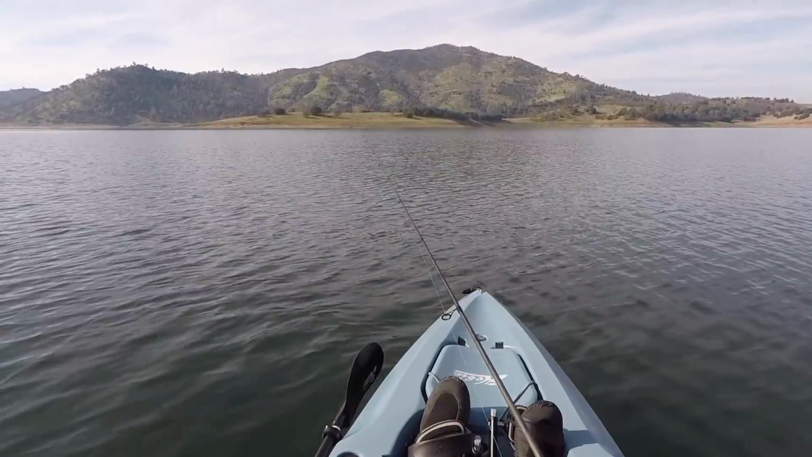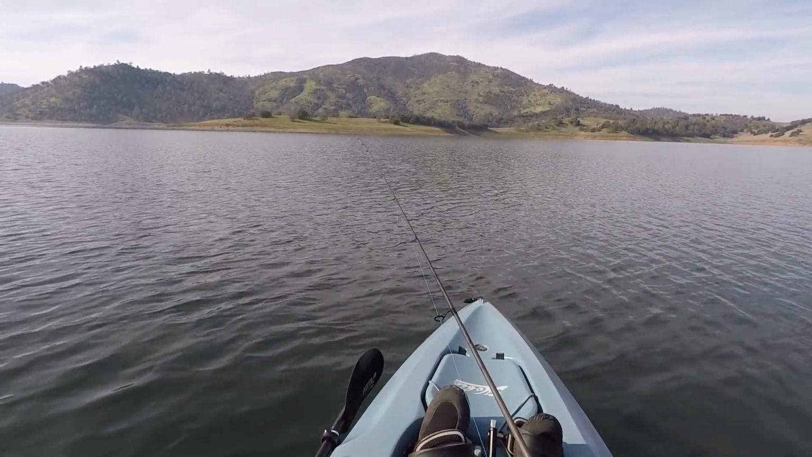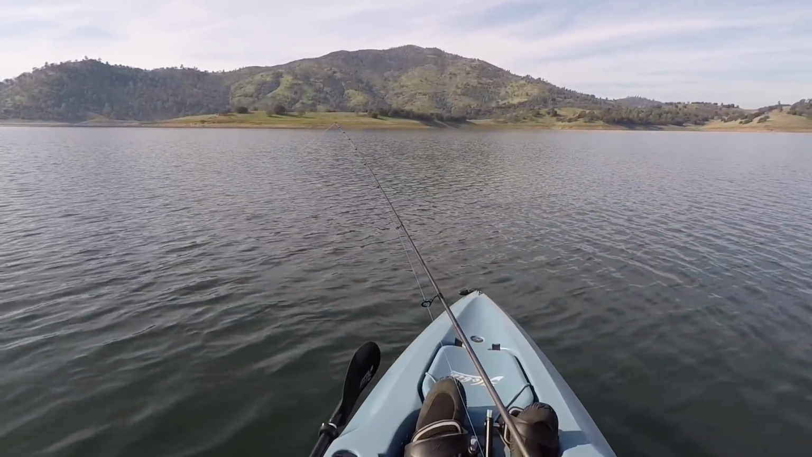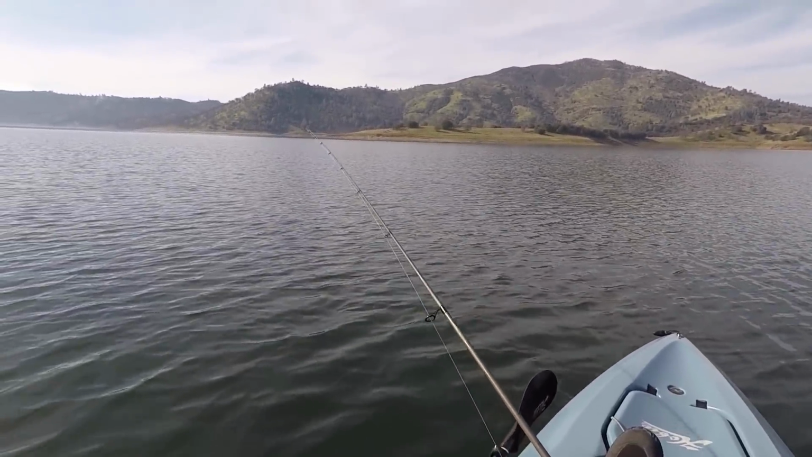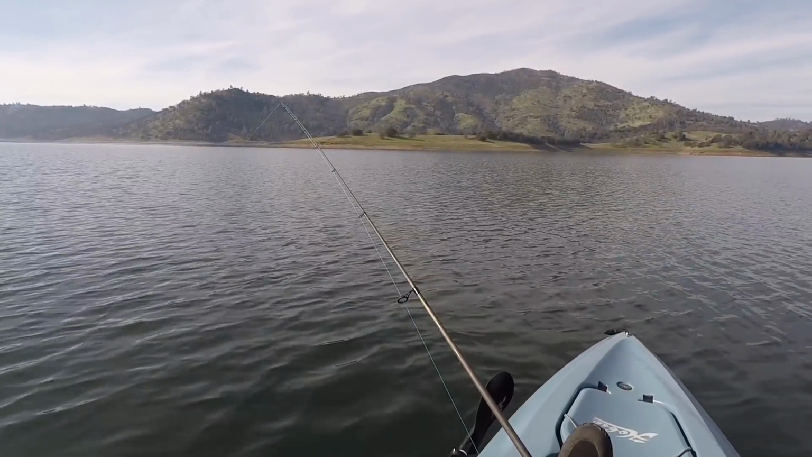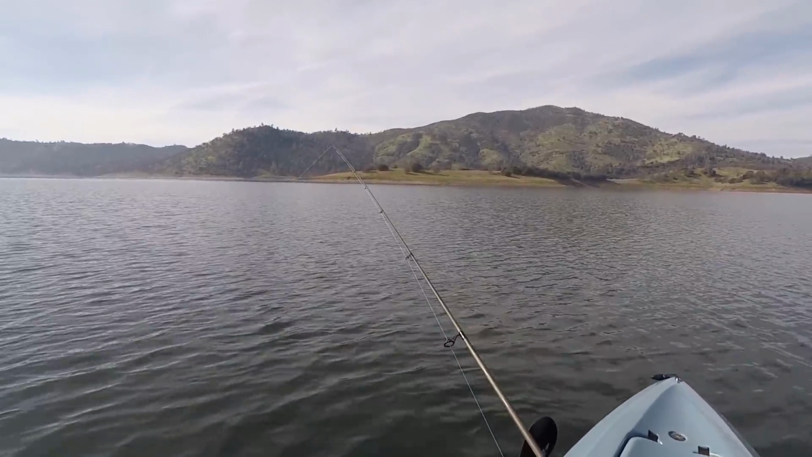I might move it a little bit. If I feel it hit a rock, I might just pop it right off the rock. But for the most part, it's almost like a drift, reeling in here and there. It's all pretty subtle. They don't want a whole lot of action.